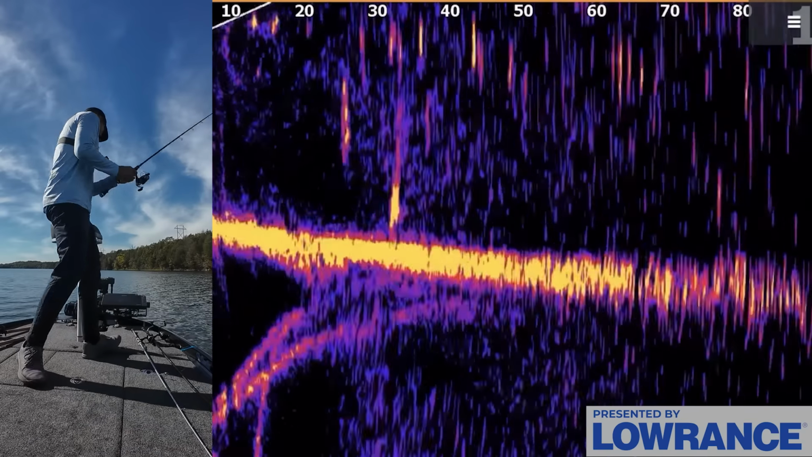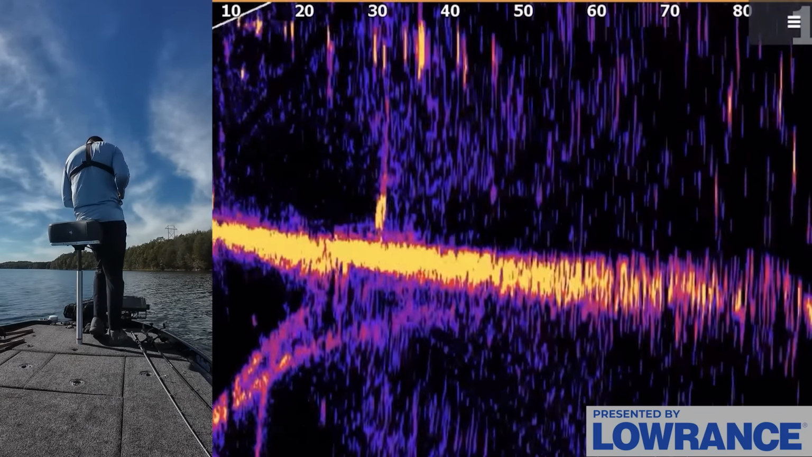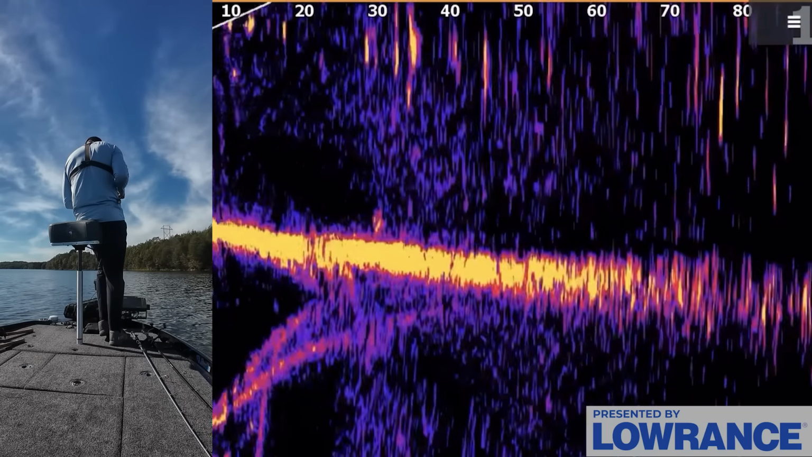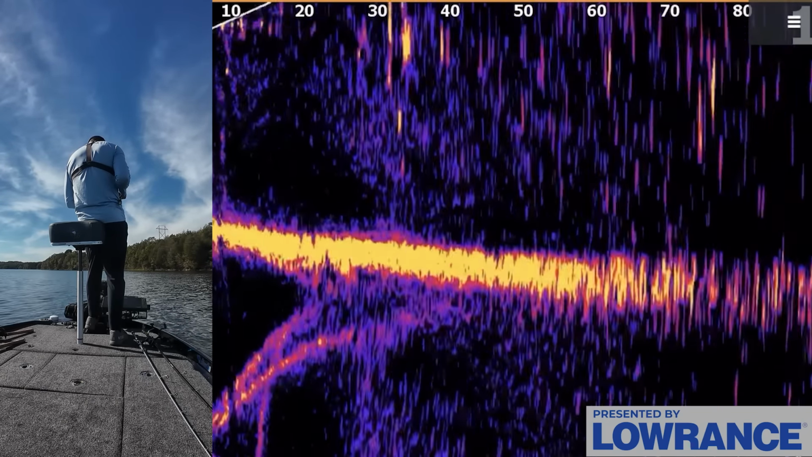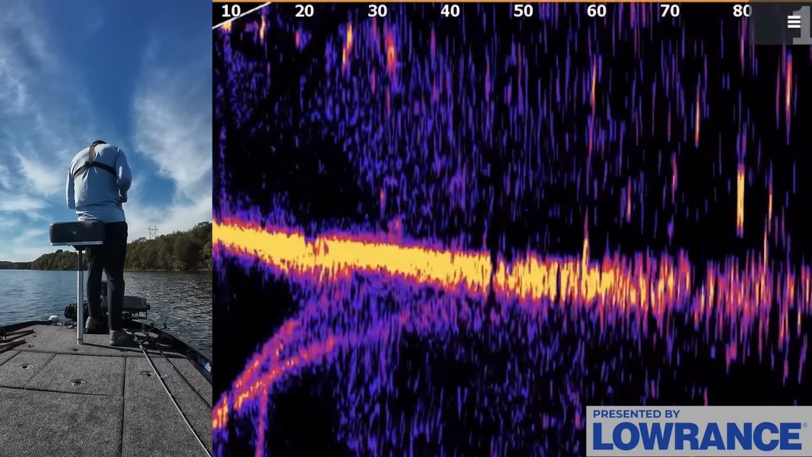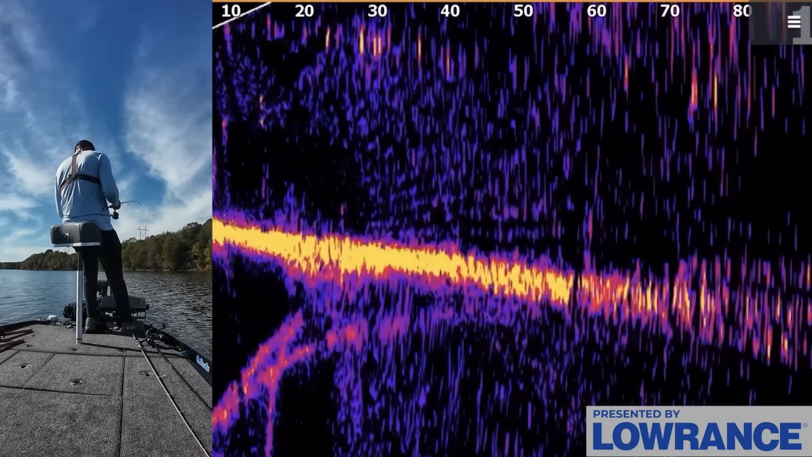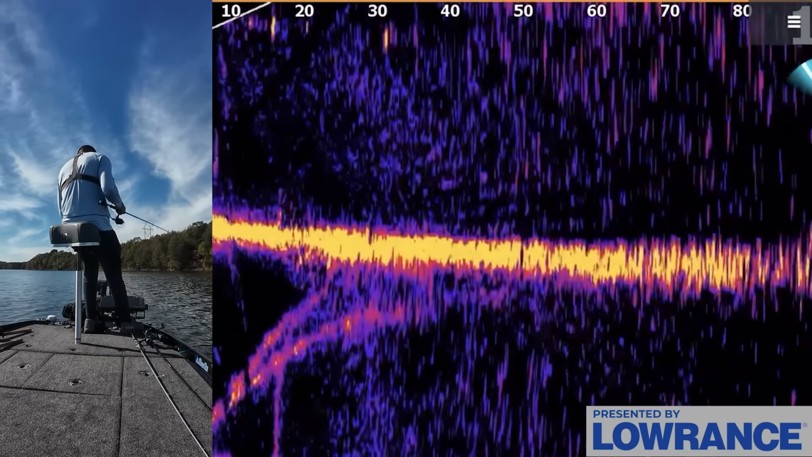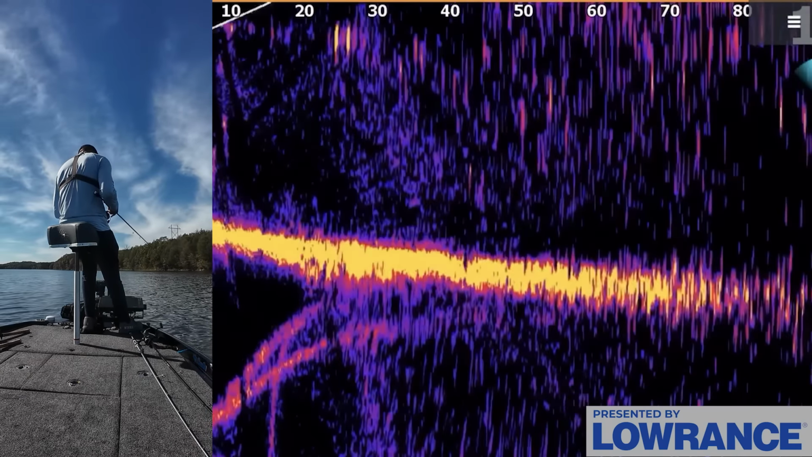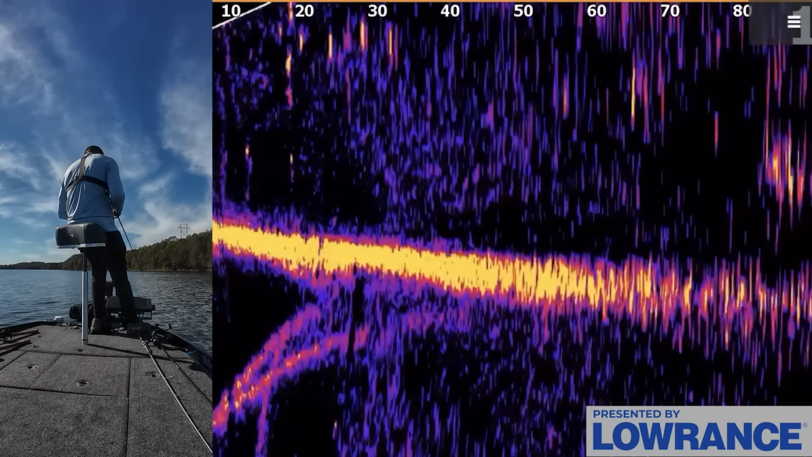Keep switching baits, but I mean, like that fish there, I don't know if there's a bass that I just threw at. You swim away, come on. I don't think that's a bass, to be fair. Keep the wacky rig in because I got another fish right over here I can throw at.